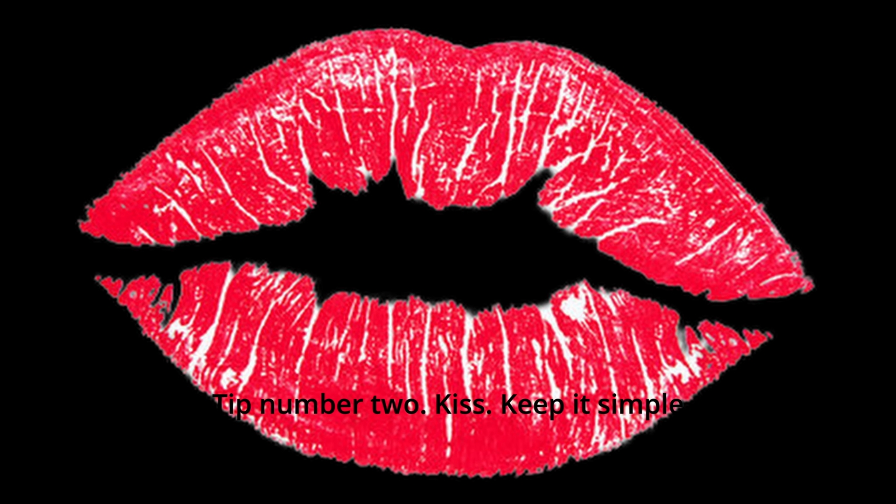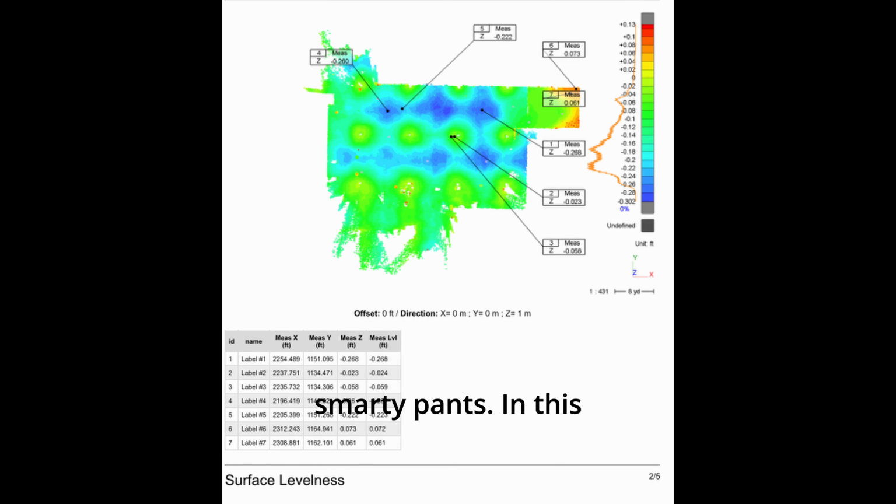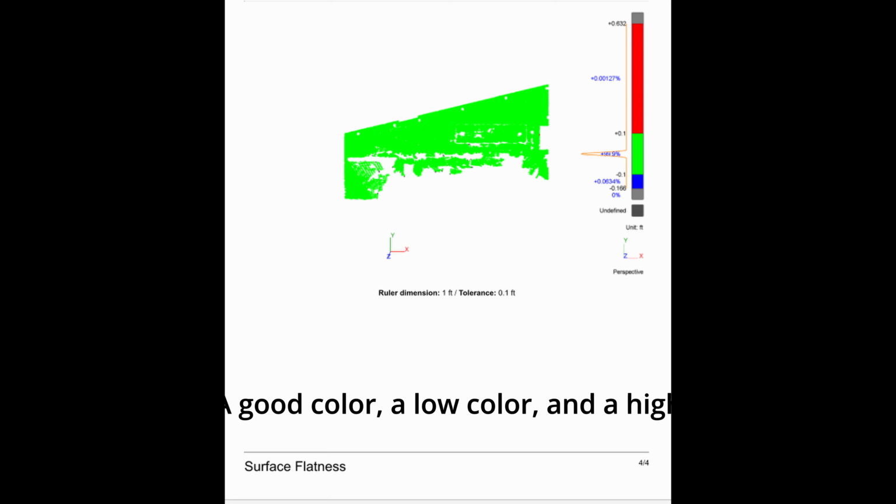Tip number 2, KISS. Keep it simple, smarty pants. In this case, I'm referring to the gradient, or color key on the right side of the screen there. I find that anything more than 11 colors is too much. I've even had people request just 3 colors. A good color, a low color, and a high color. In my opinion, that doesn't show enough information, but for some people it works.